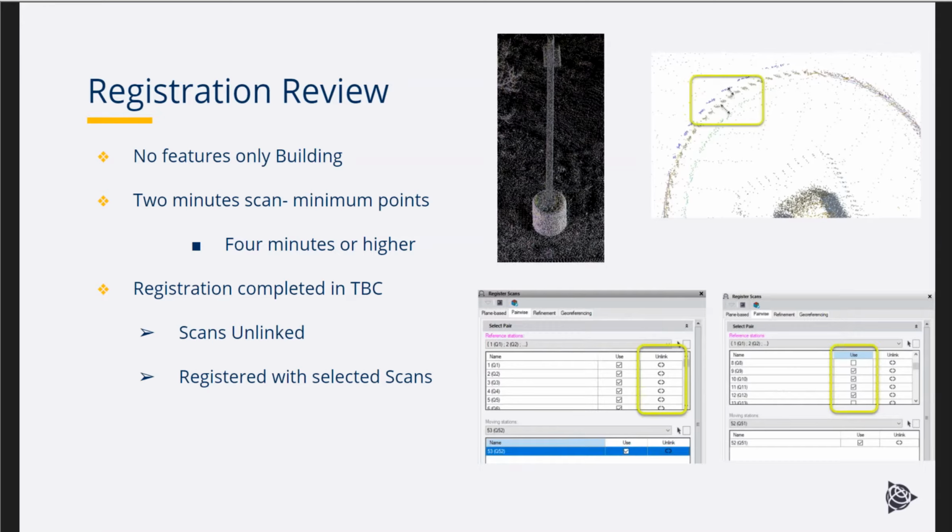But once we brought it into Business Center and reviewed our data, we found certain areas where the scans were out of alignment by a minimal amount. As shown by the little diagram here, at the light pole base we had some discrepancies on scans.